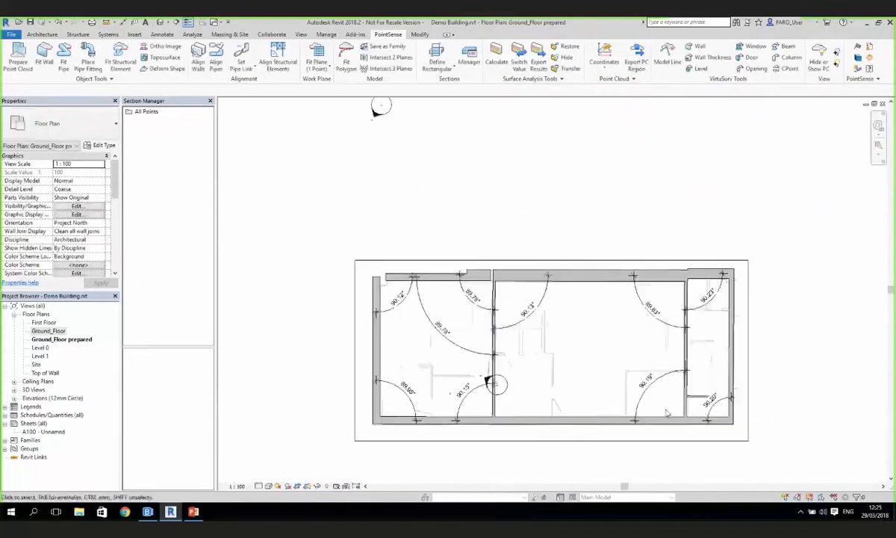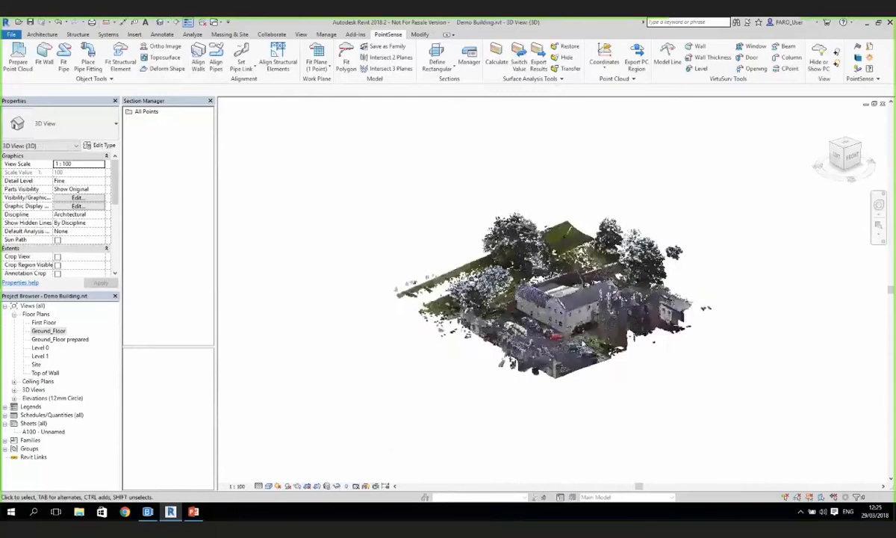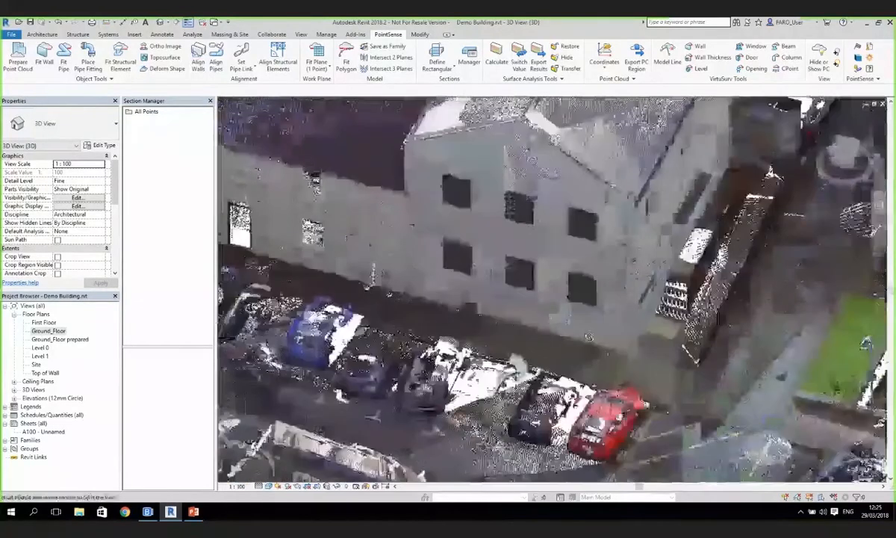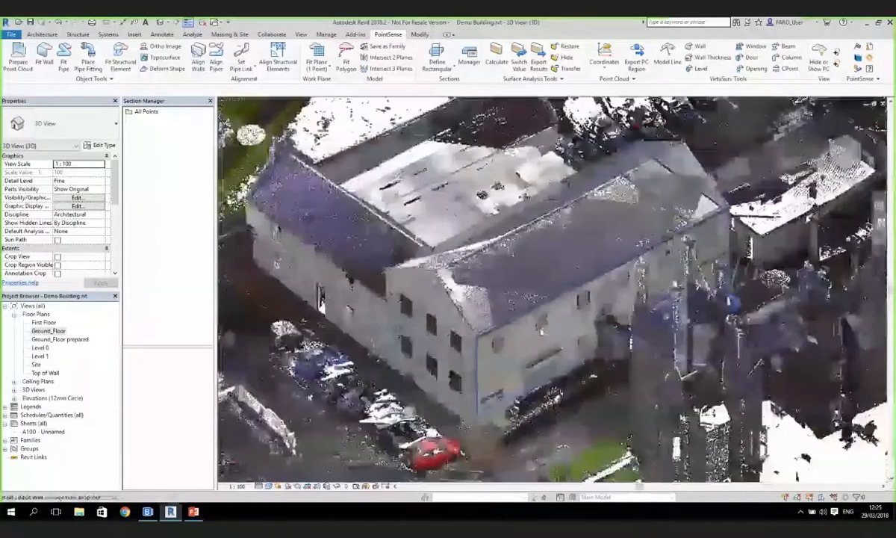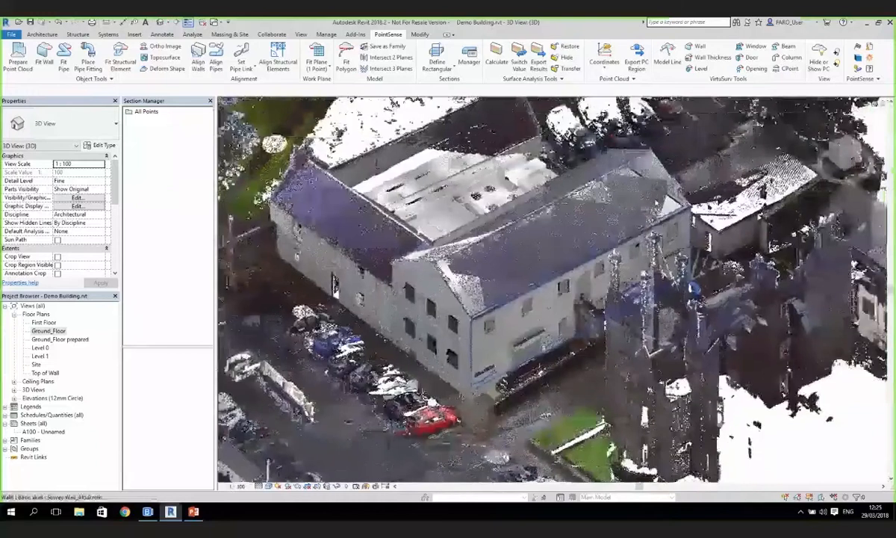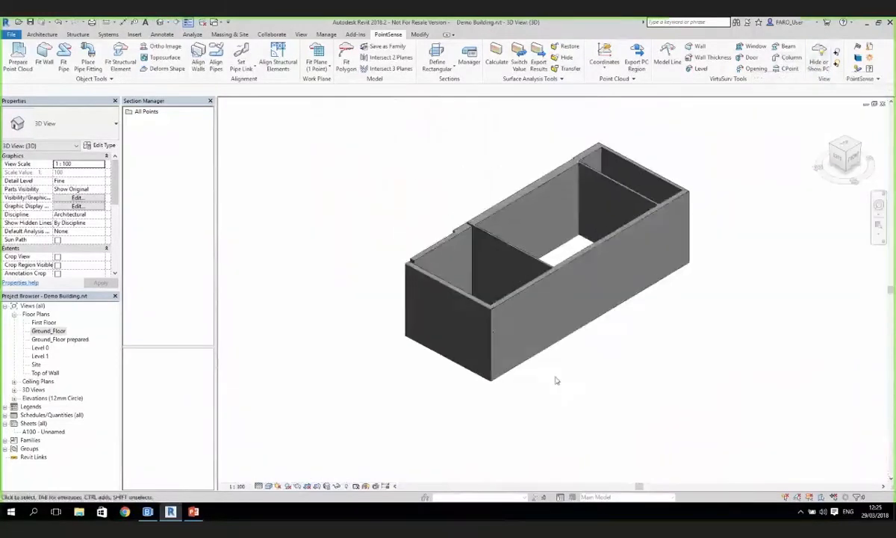Obviously we could go in now and just add those extra joins in. So you can see that hopefully there, guys. If I go back into the 3D view, you can see it's a very quick way of modeling an outline element, or an outline model of a building. It really is speeding up the process. If we just maybe go and hide off, first of all, that point cloud, we can see what we've got.